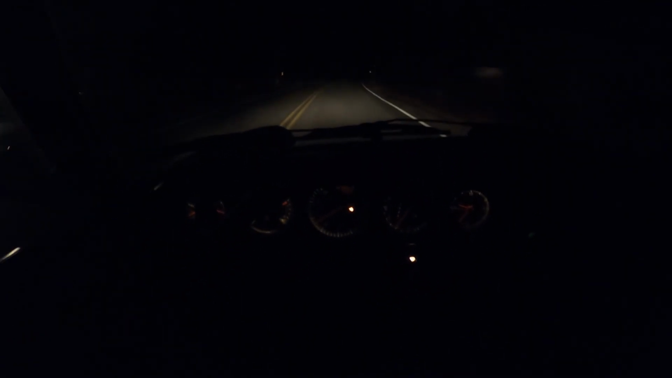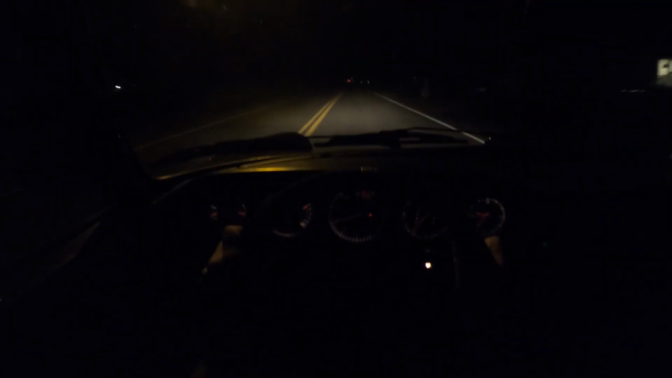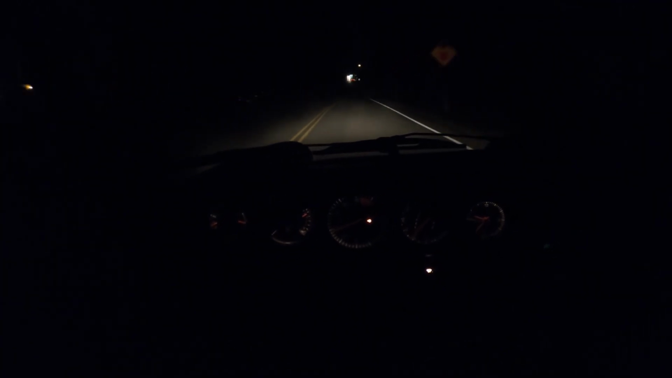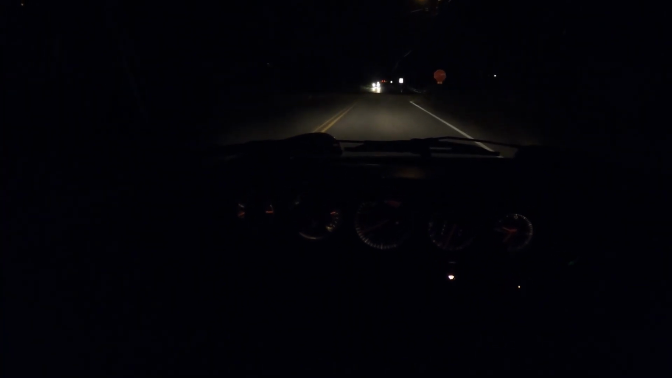Still need to get these oil temps up a bit. Been a while since I've driven this car. Not giving it enough throttle on those rev matches. I can already hear the comments.